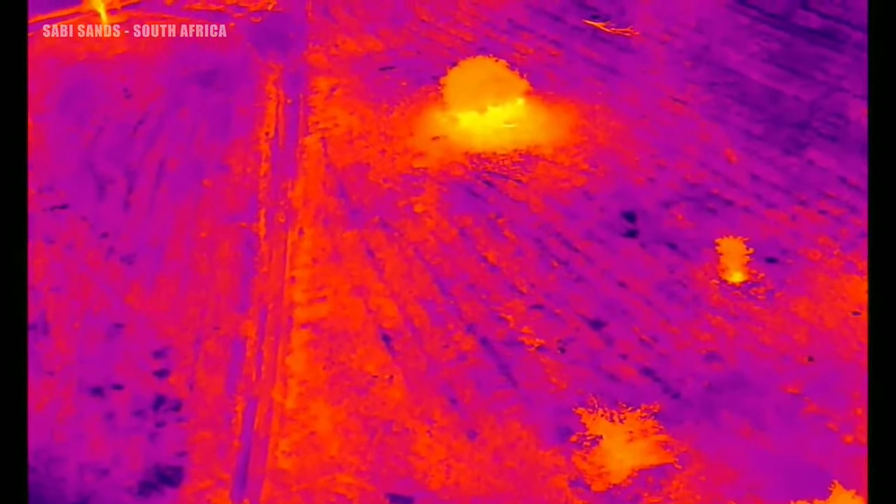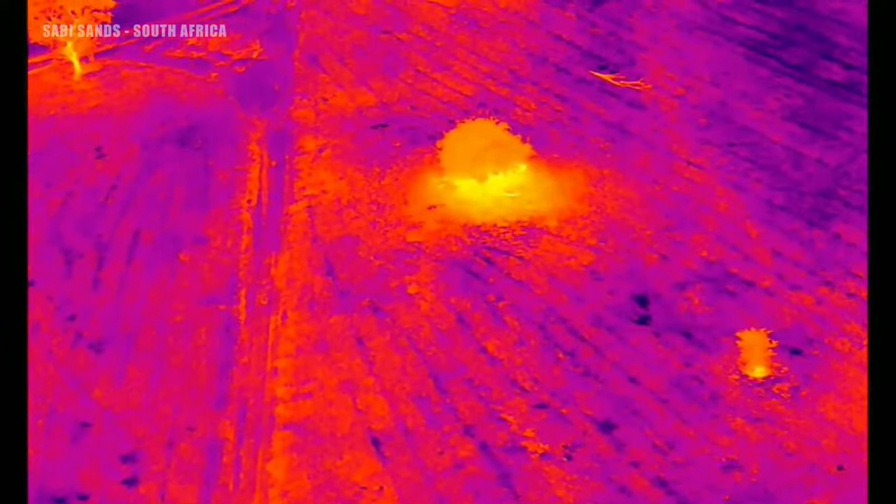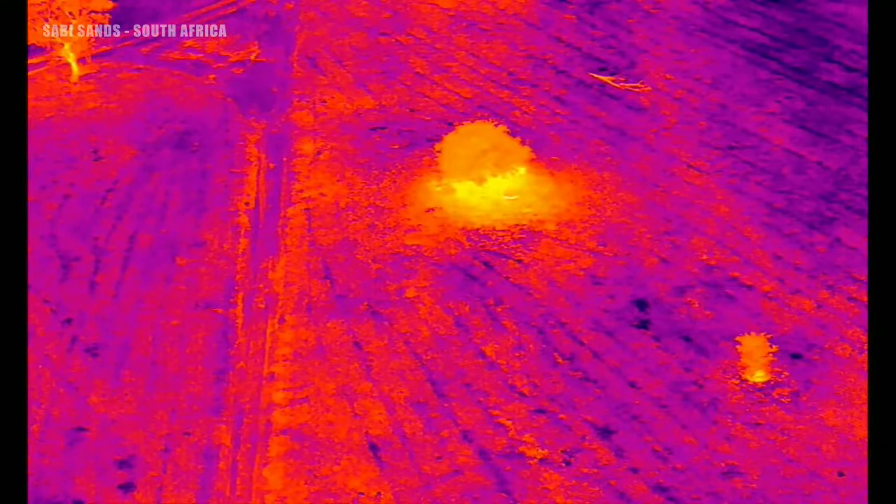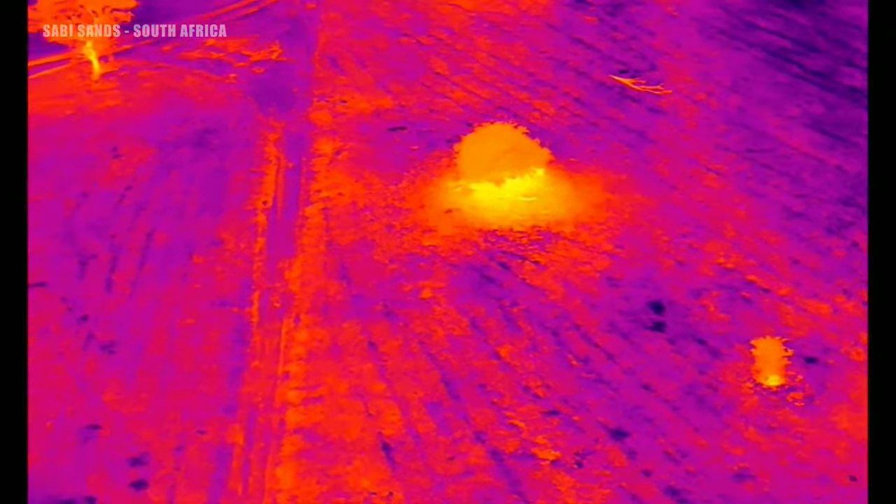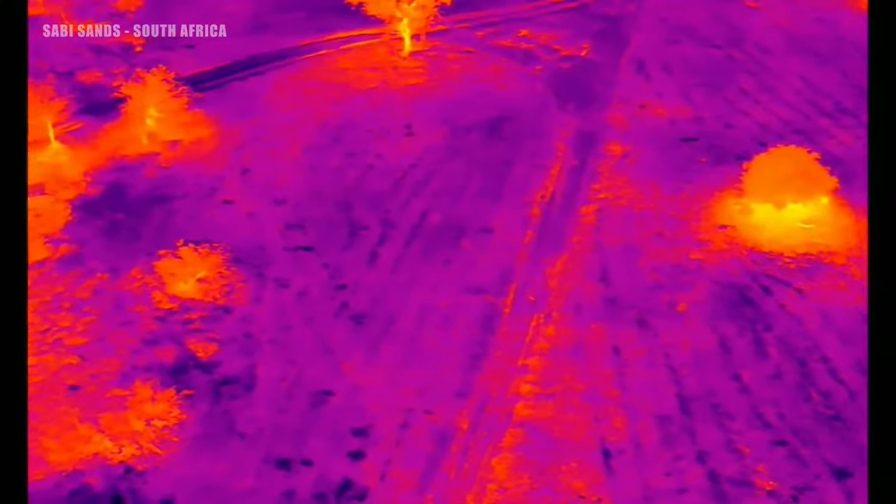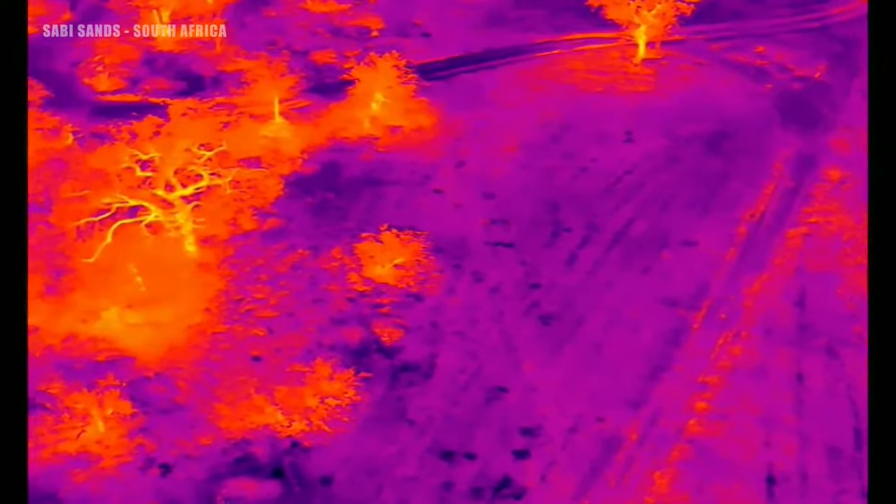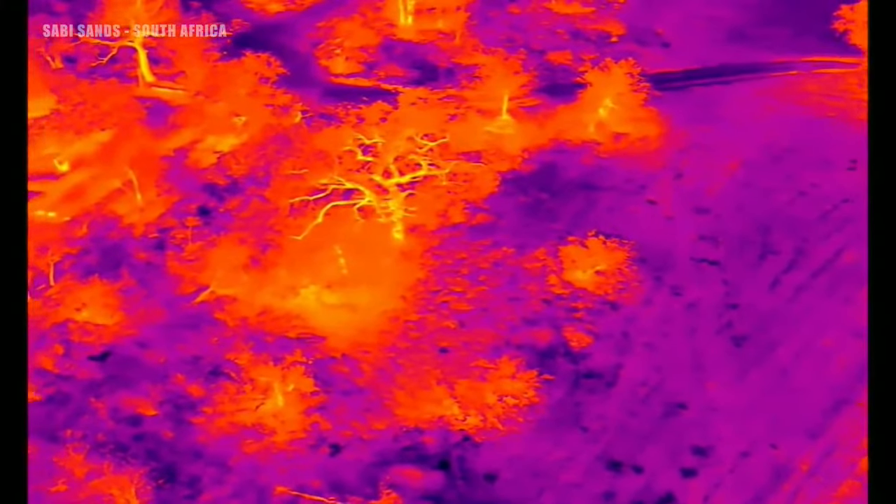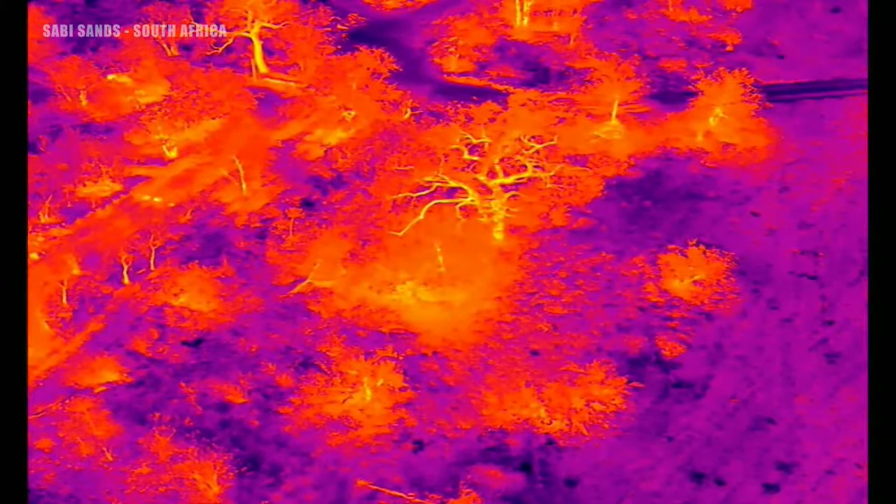It is nice and open there. Let's have a good look around here. So let's stop. And maybe do one of those 360 maneuvers. Gonna catch the launch. Okay, let's swing the other way.